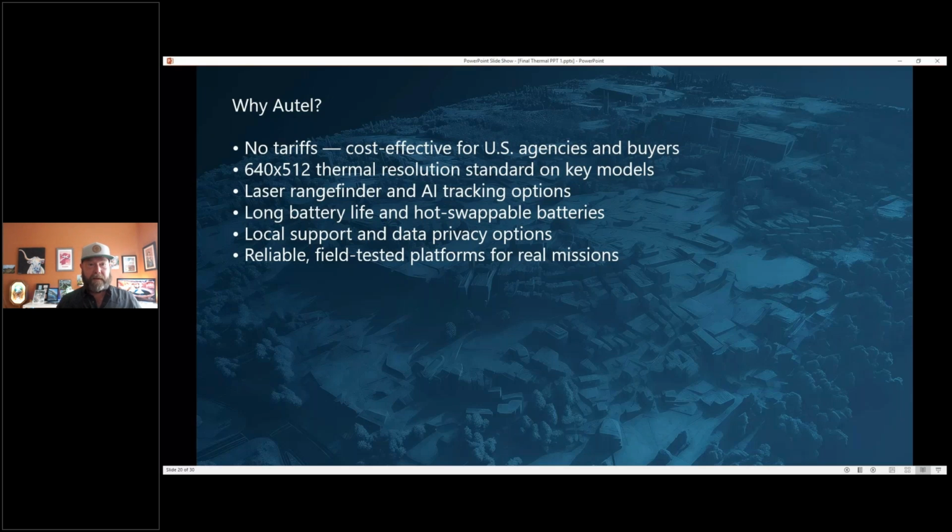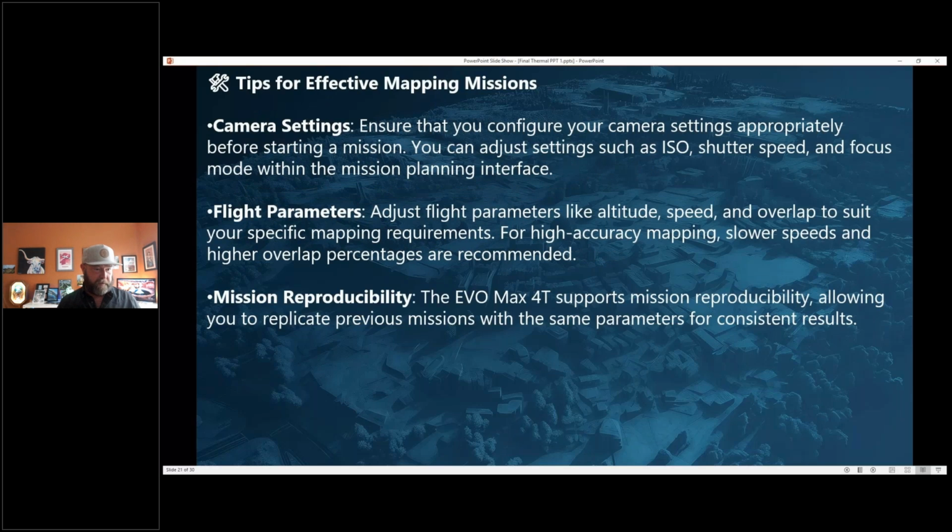For mapping, I can show you guys a quick video. I was checking on my time here. When you're doing a mapping mission, you want to make sure you configure your camera settings appropriately. Another cool thing that Autel does is that when you record a video, you'll have it on thermal, but it's also recording a regular view. So when you dump the memory card, you can see both of those.